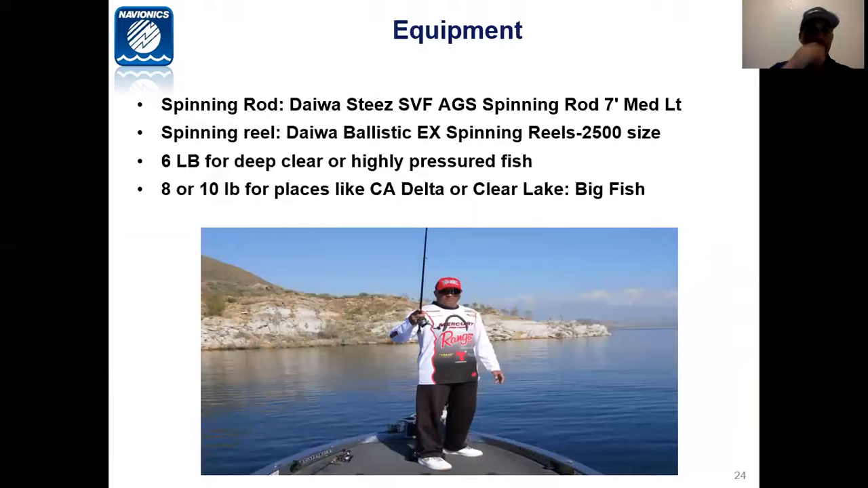Equipment: typically when you're fishing deep or on these spots that I'm talking about, you're going to use a spinning rod and reel. I'm partial to Daiwa. That's what I use. I use a Steez spinning rod, 7 feet medium light, and a Daiwa Ballistic. There's a lot of good equipment out there. Pick high-end equipment. You want a good rod that has backbone, but that is very sensitive.